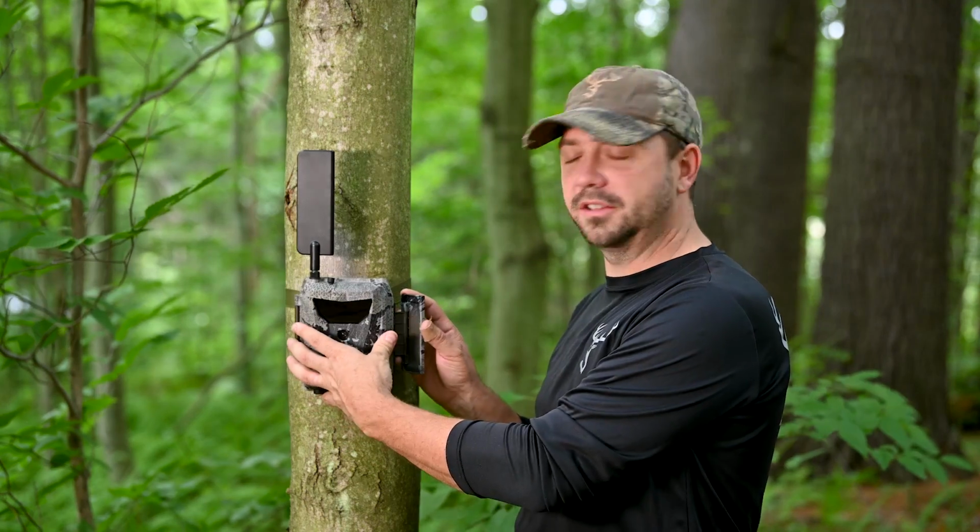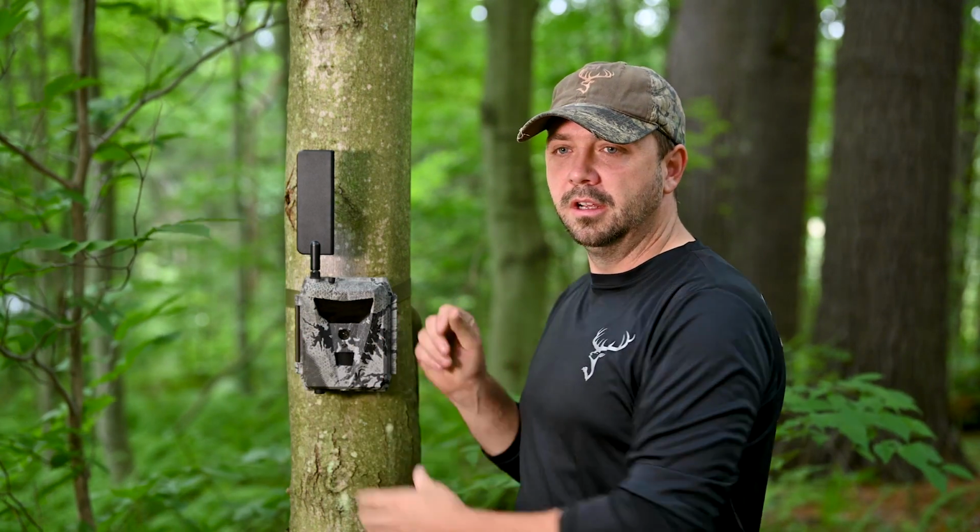So one of my biggest disappointments on other cellular trail cameras that I have reviewed was the recovery time. By that I mean, once it takes a photo, it doesn't matter really what you have your interval set at, it won't take the next photo until the last photo was sent. And a lot of times that's at least 30 seconds. I had it up to 45 seconds and even a little bit further than that, depending on your reception. The lower the reception, the longer it takes.